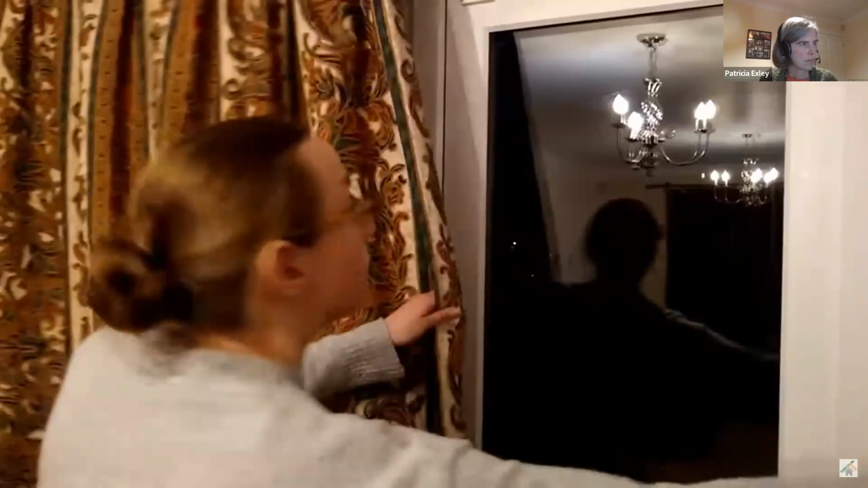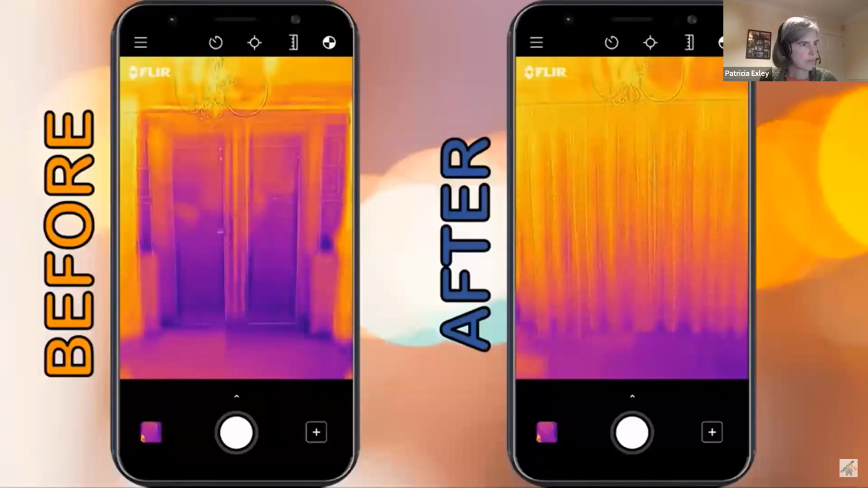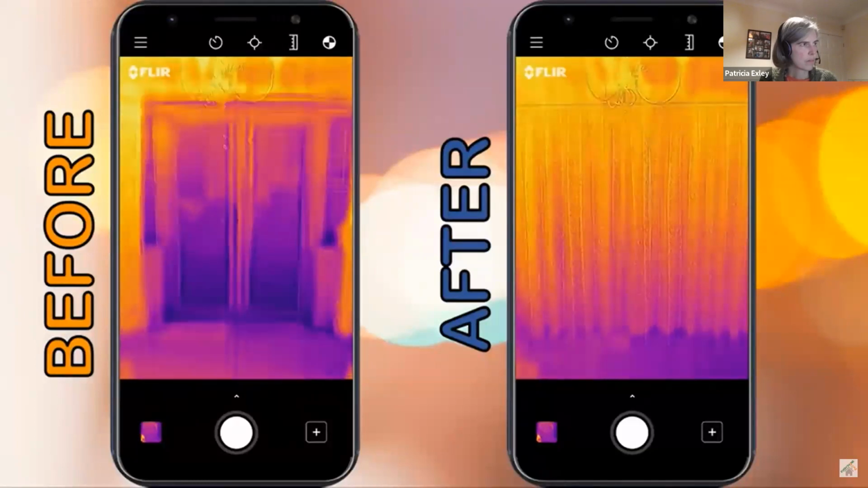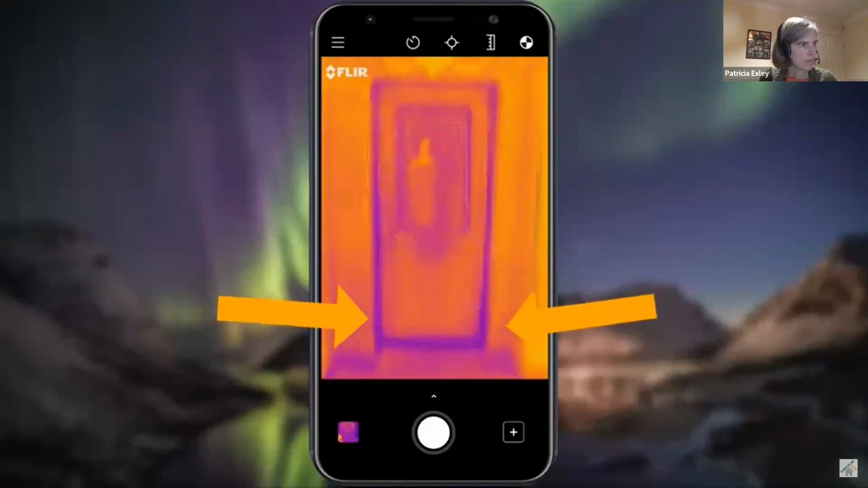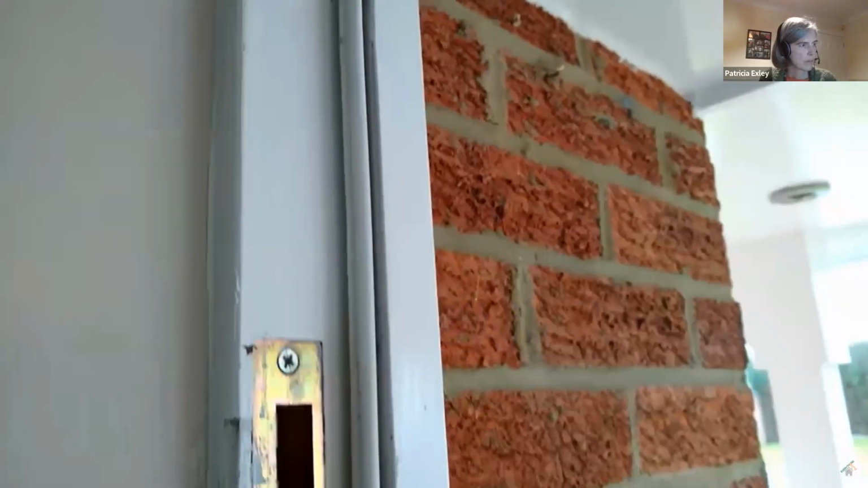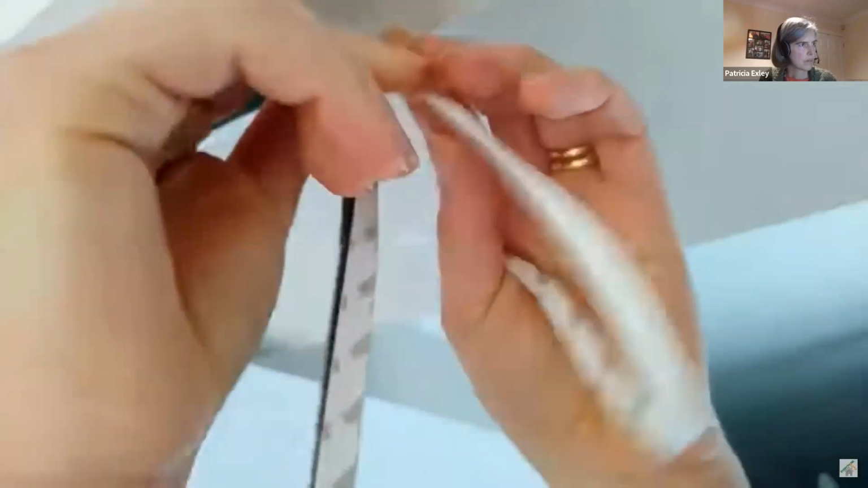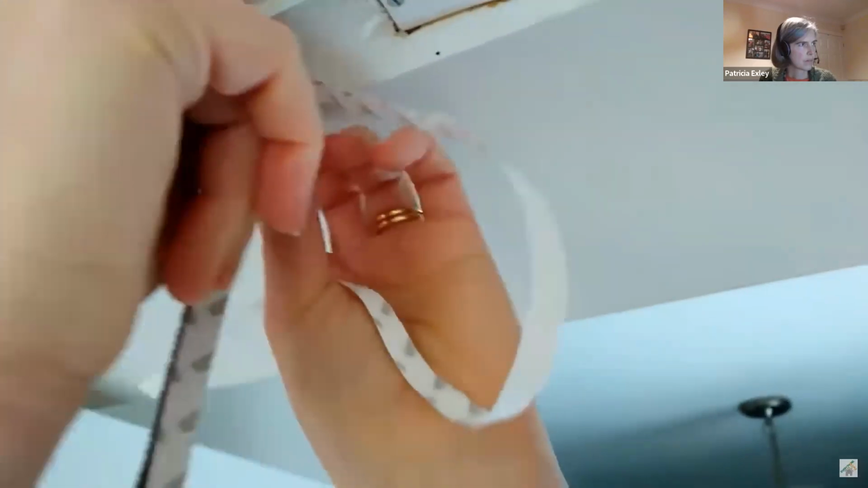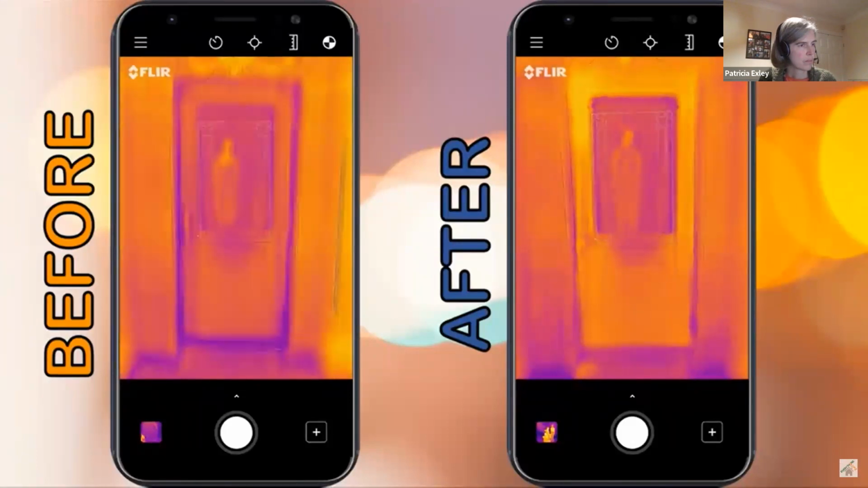A simple way to reduce this is by keeping your curtains closed when the sun goes down. You can see the difference in the heat loss to the outside compared to not having your curtains drawn. Moving inside, you can see that around the edges of this external door there is cold air getting into the house. Despite the rubber draft seal already in place, we've been able to reduce the amount of cold air getting in by fixing a draft excluding adhesive seal around the door frame. You can see the difference this makes in reducing cold air entering the house here.